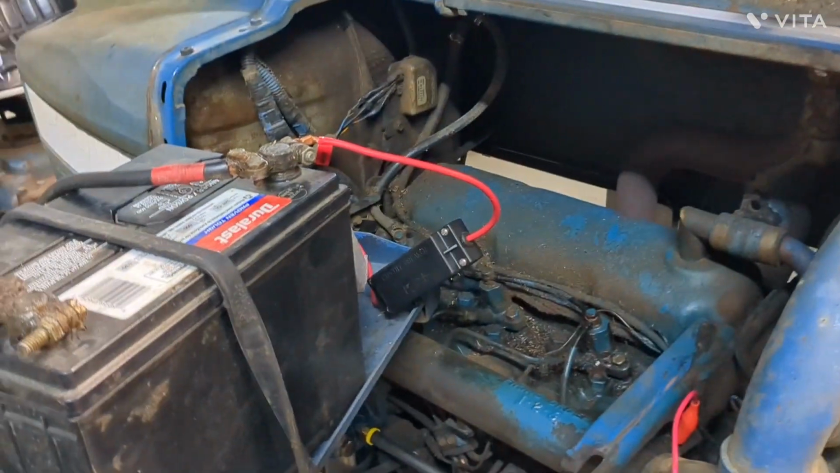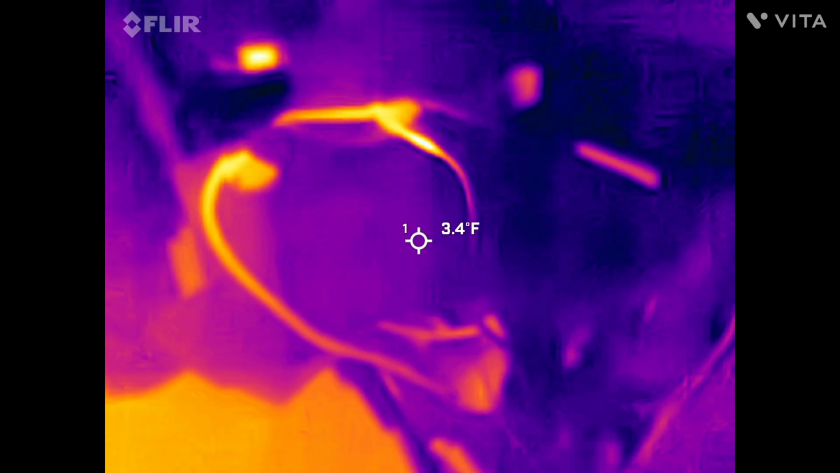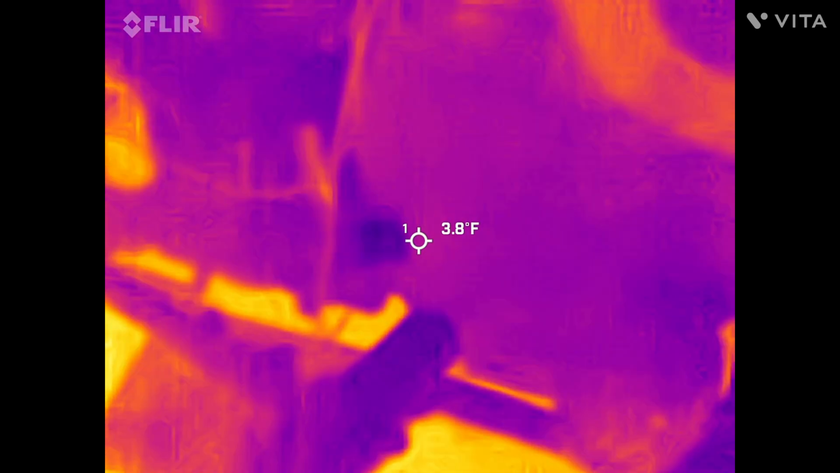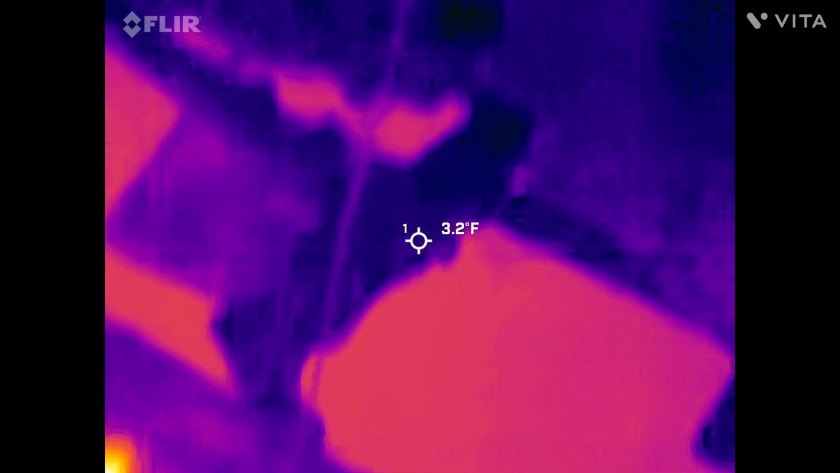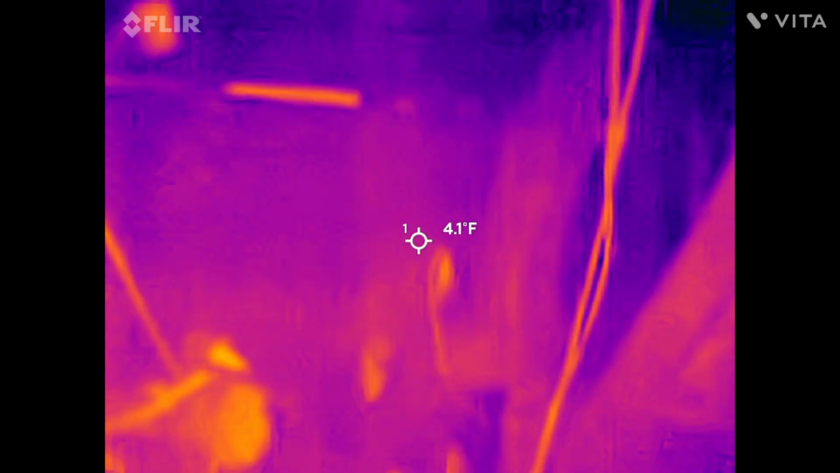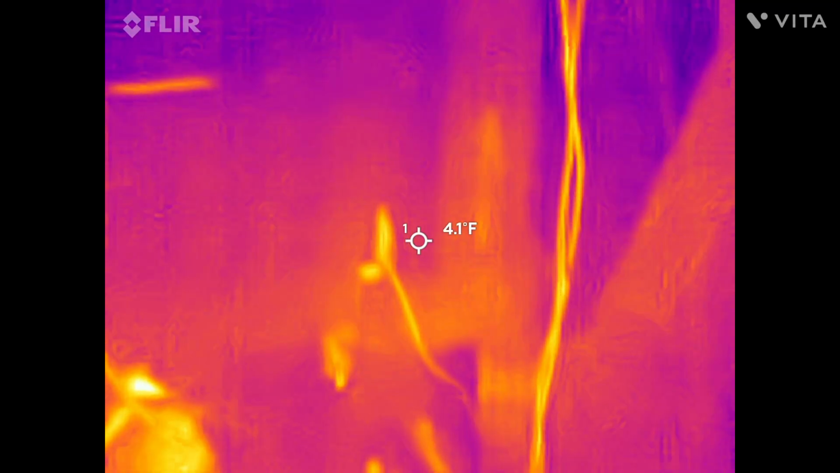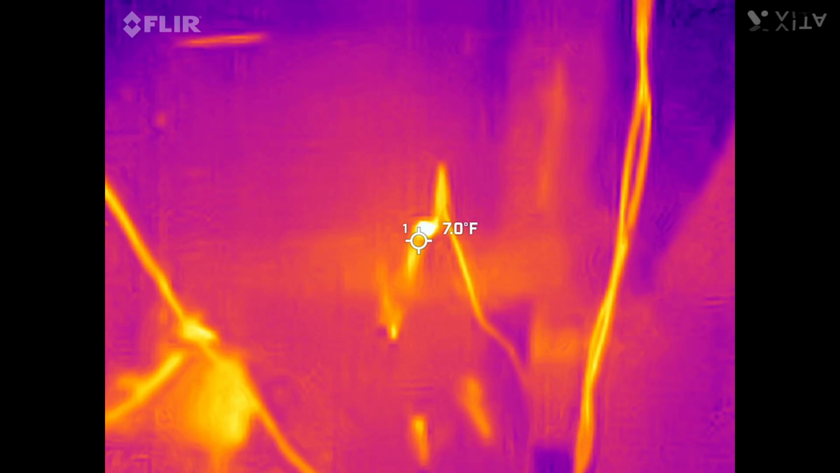Got this little thermal camera. I'm gonna manually power up the manifold heater. All right, so I'm gonna hook up the manifold heater. You can see these wires are a little warm where I just tried to start it. It's pretty cold out today, so I'm gonna hook it up. It's drawing right at 10 amps. You probably can't see that, but more than I thought it would be. My meter's only fused for 10 amps, so I can see the wire getting hot.